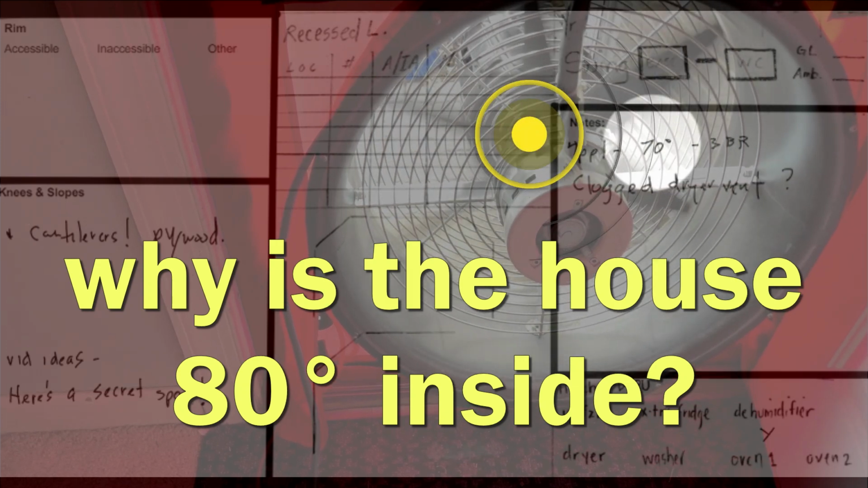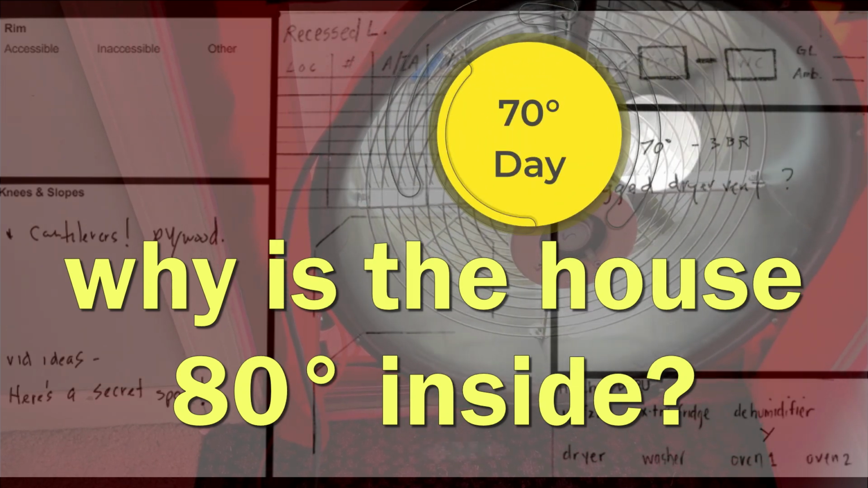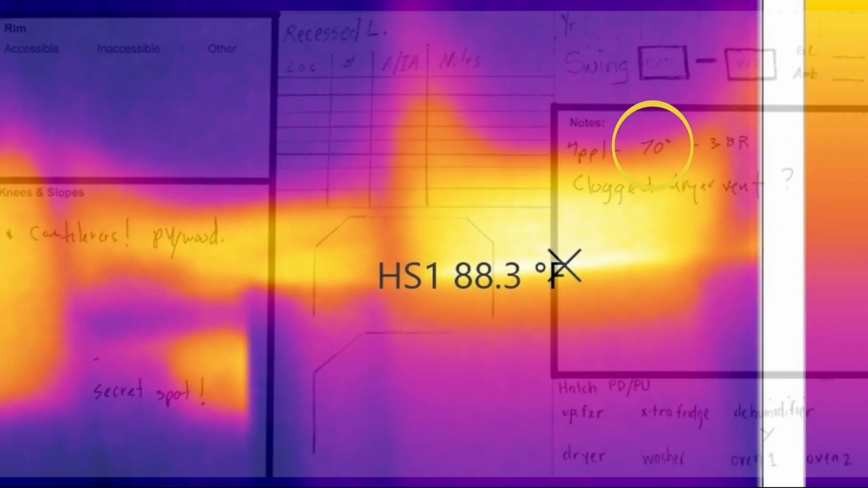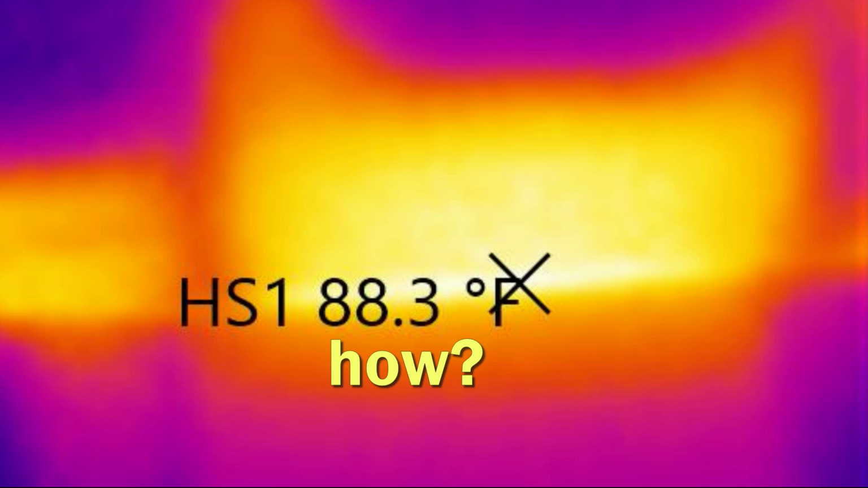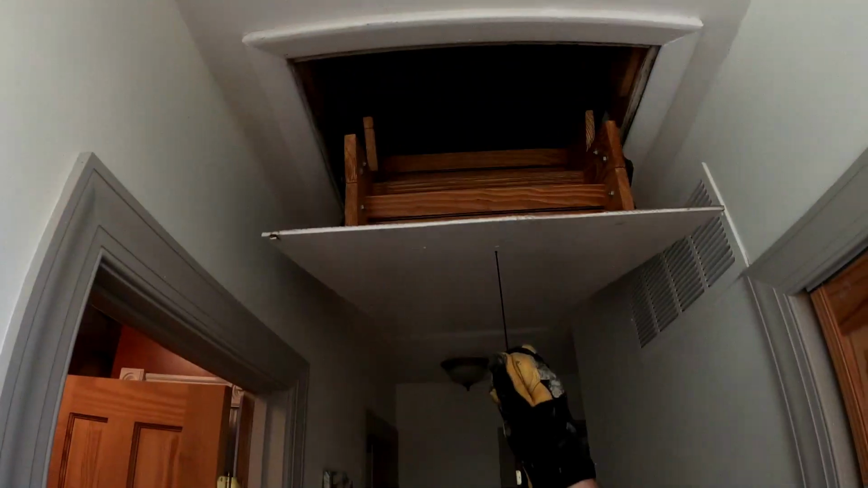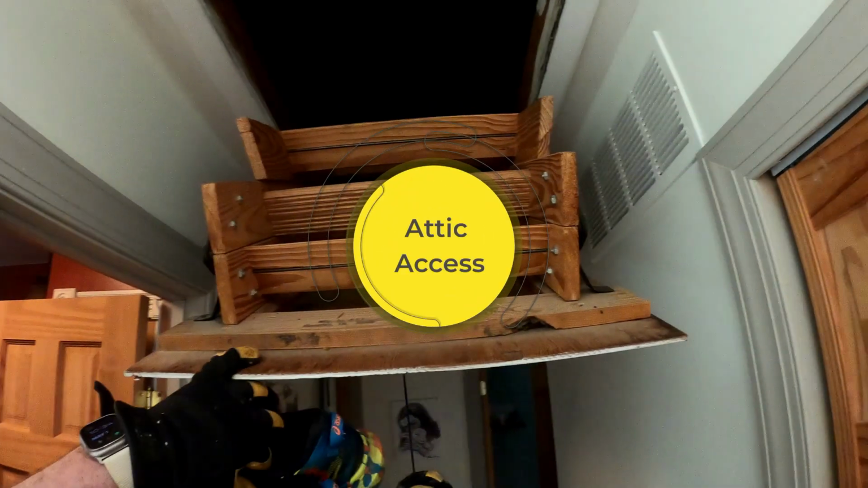Hi guys, these are my energy audit notes from the day that I was there. The temperature at the time was 70 degrees. We're going to figure out how in the heck I got an IR reading of 88 degrees on the ceiling right above your staircase. But first, let's take a look at the attic access, which are almost always a weak